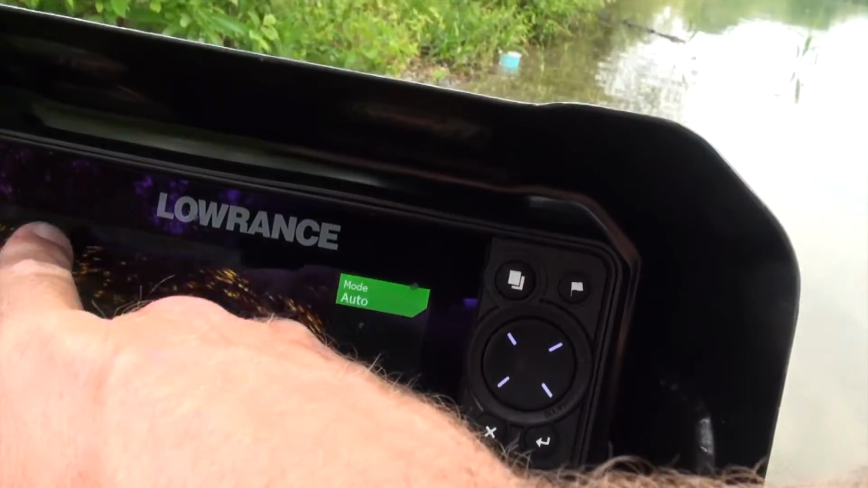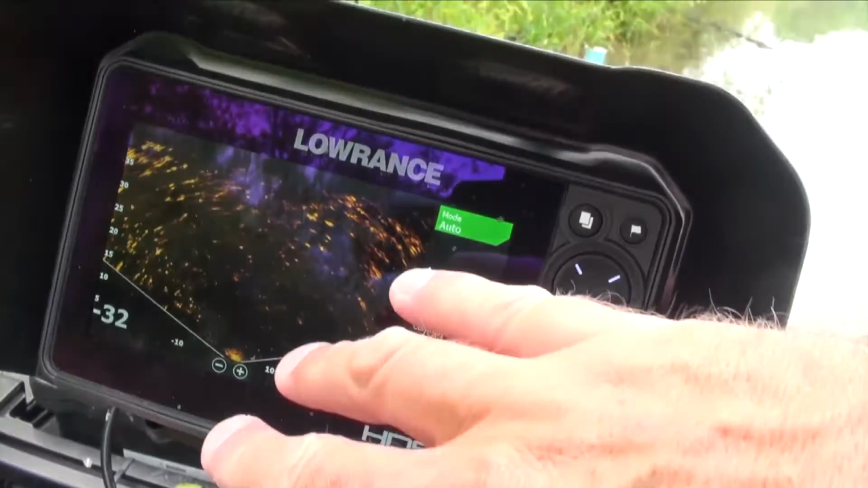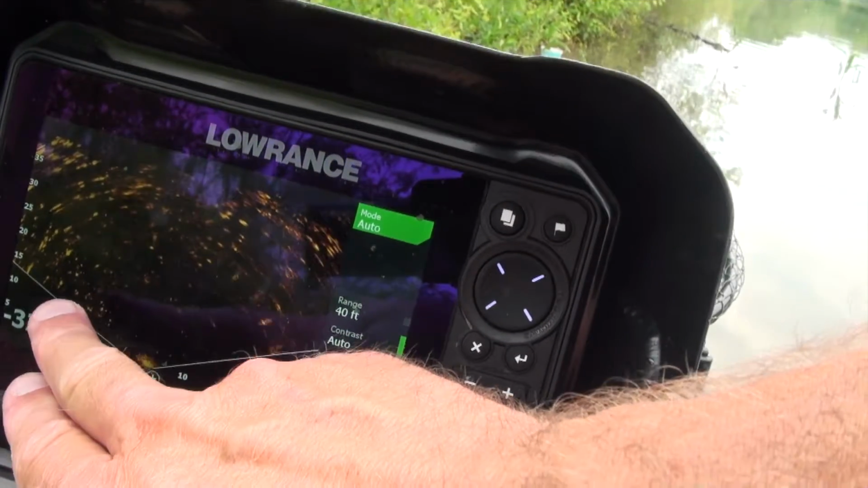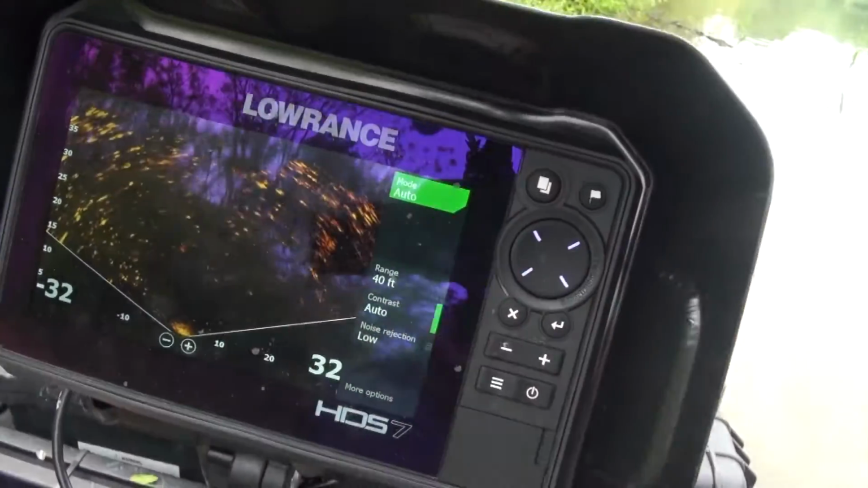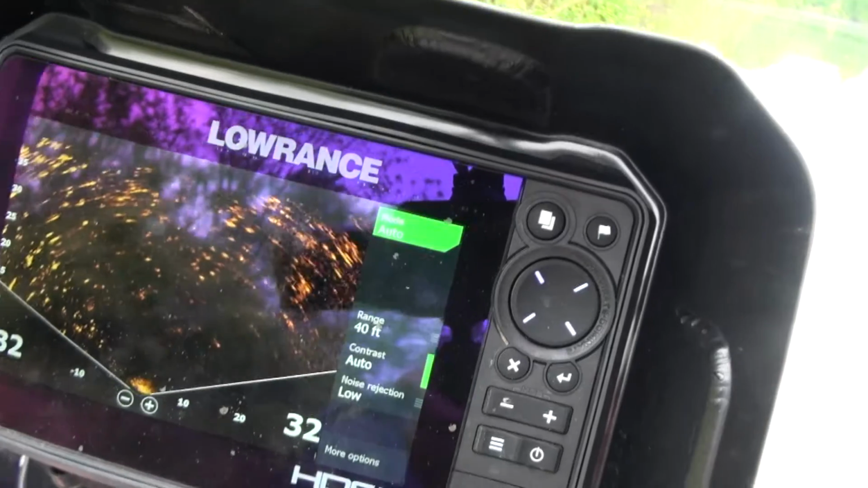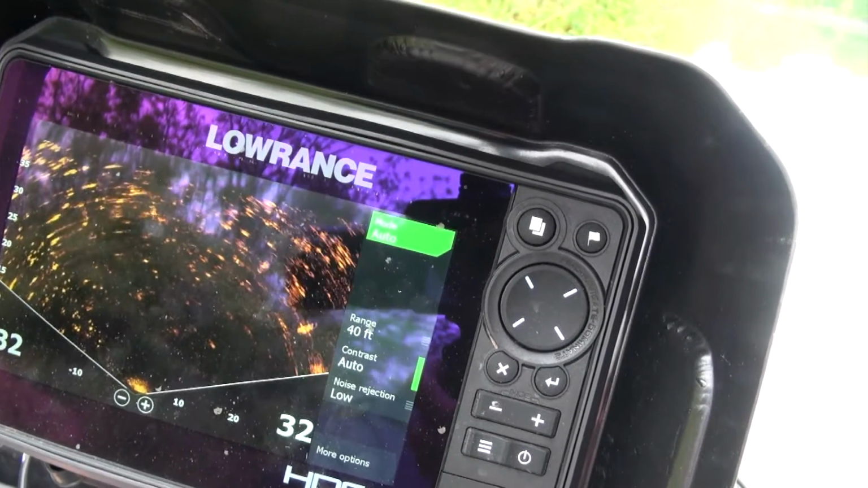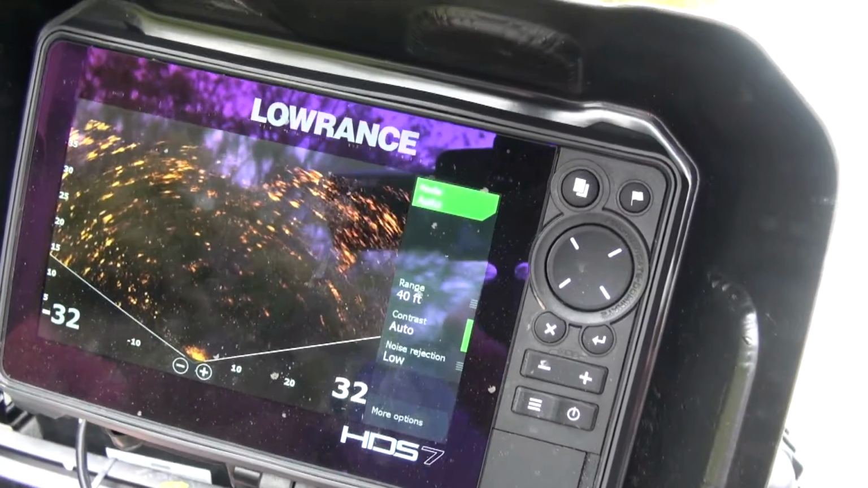It was in the upper left hand corner showing, hey, I'm scanning this way, scanning down and out, and now it's changed to this wider pie wedge that's everything out to the side. It's not 180, but it's closer to that.